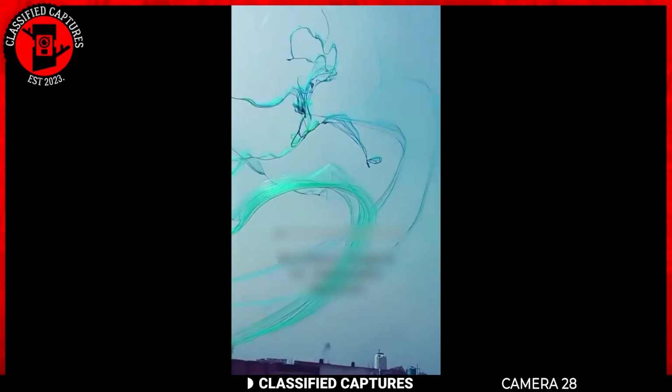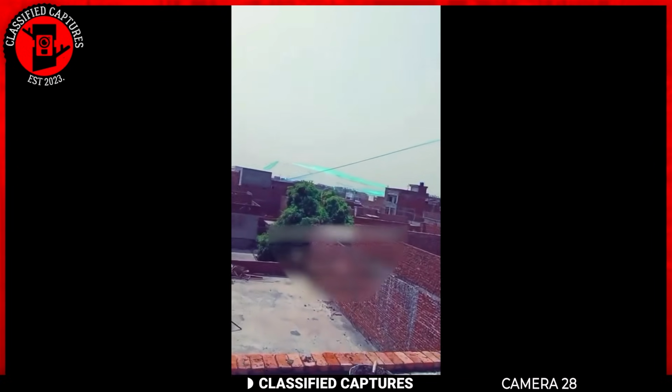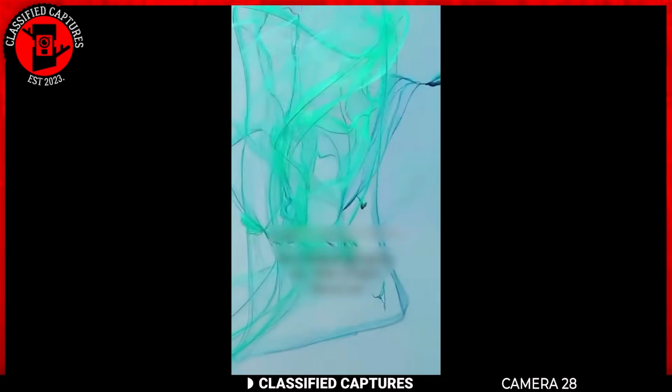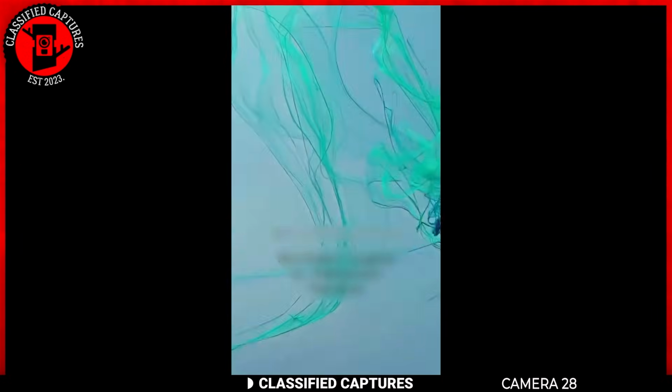This footage was taken in Pakistan and shows a truly baffling sight. A greenish-blue material appeared to be floating in the sky, resembling ethereal threads drifting through the air. No one is quite sure what it is and where it came from. Some speculate that it might be threads from a factory that somehow got carried away by the wind. However, no one knows for sure if this explanation holds any truth.